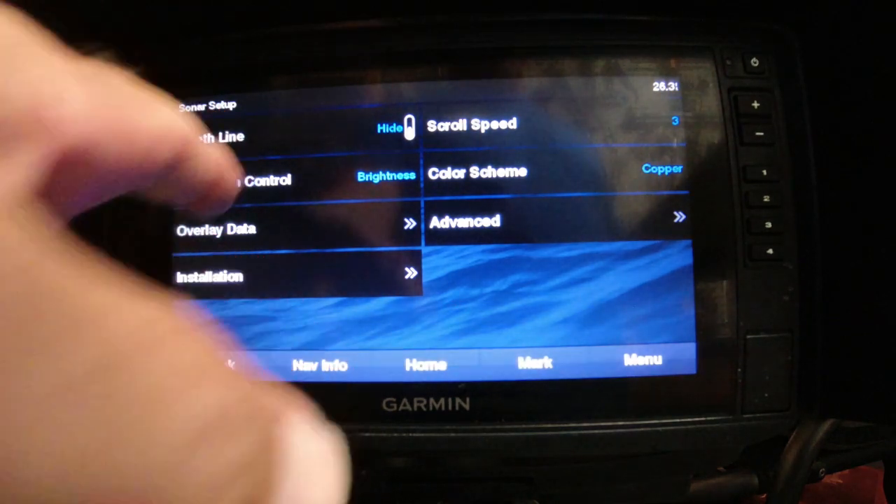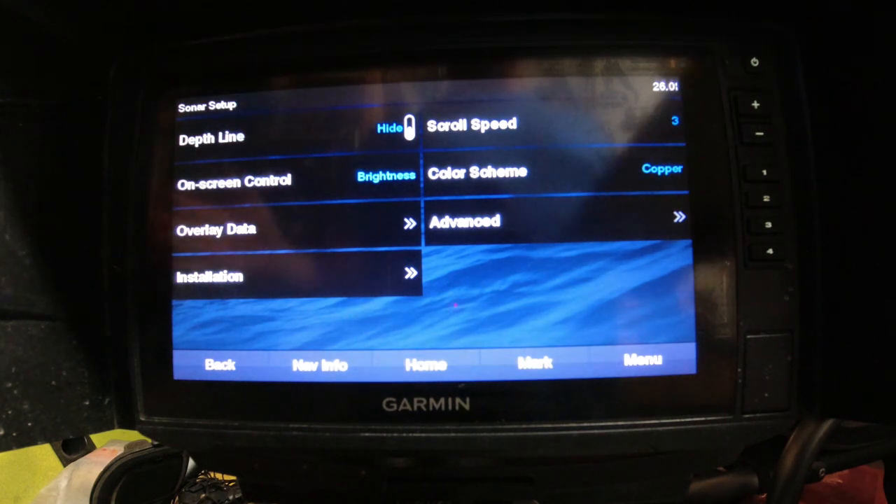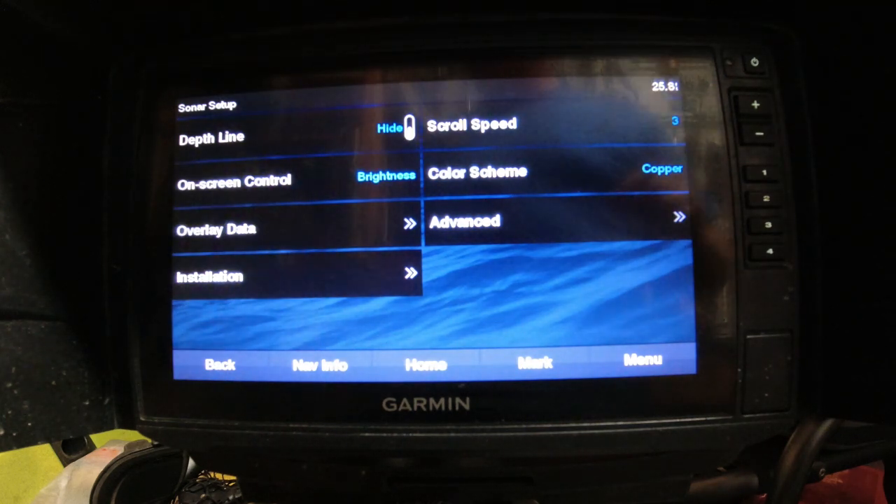On-screen control, I have that set for brightness, so I can adjust the brightness on my screen really quick. And you know, I'll change that throughout the day even. Whether I'm deep or shallow, muddy or stained, I'm going to adjust that just a few degrees at all times.